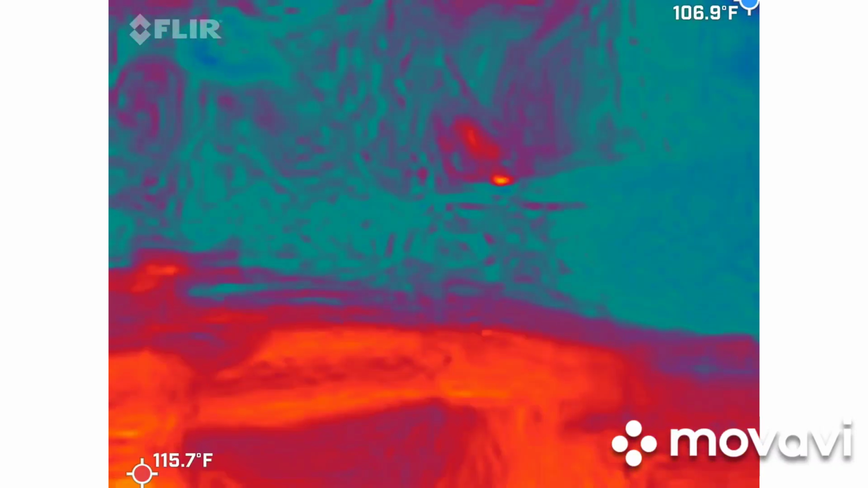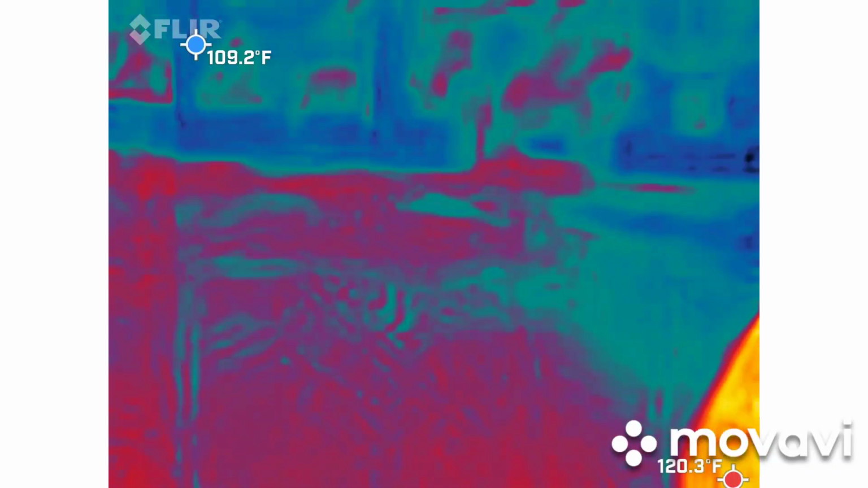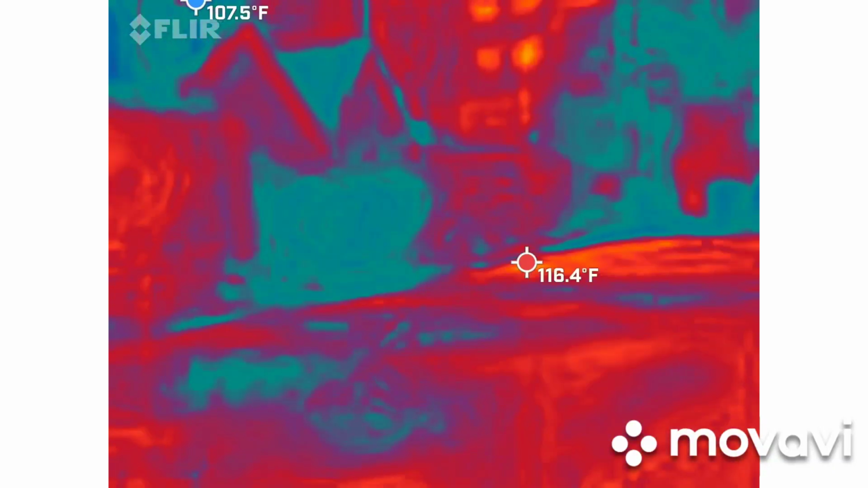Orbs are usually quick, but not... Most of them I've seen move intelligently in different directions. So if it's going in one direction, they give you a little bit of a hint. Mirror, lady in the mirror.